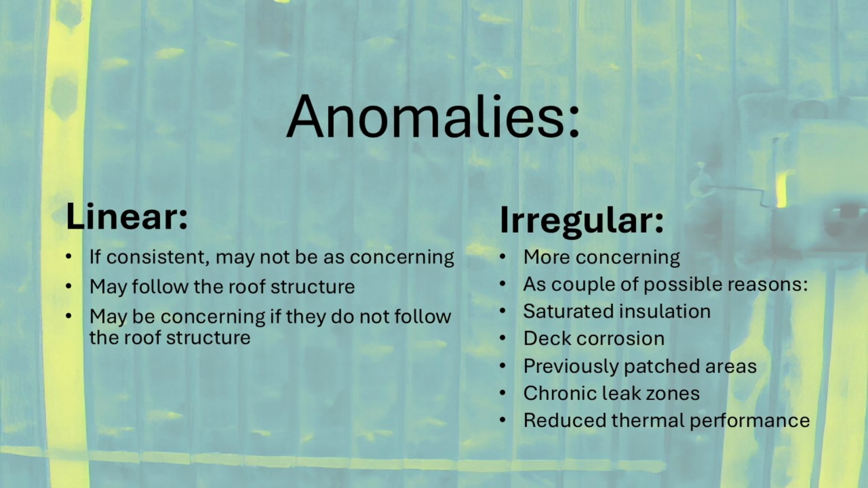An anomaly is defined as an area on a roof that exhibits a significant or unnatural or unexpected temperature difference compared to the surrounding dry roof assembly. The primary goal of a roof thermal scan is to locate thermal anomalies, which are often caused by wet insulation.